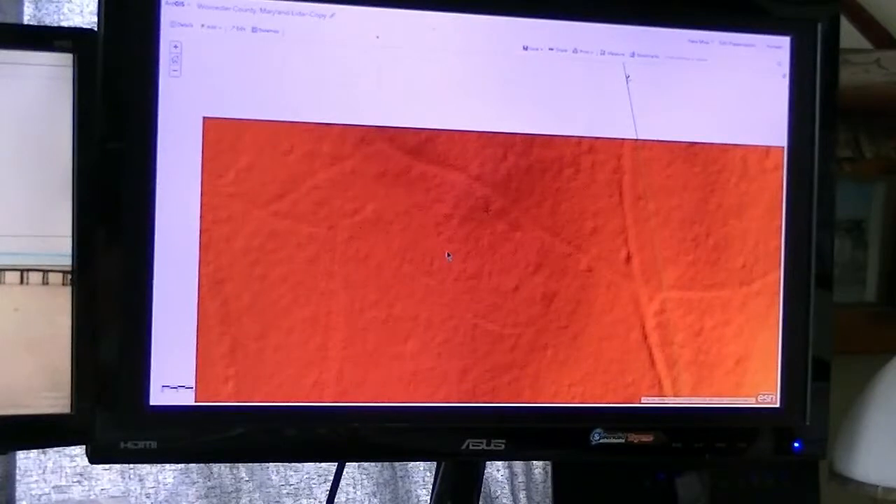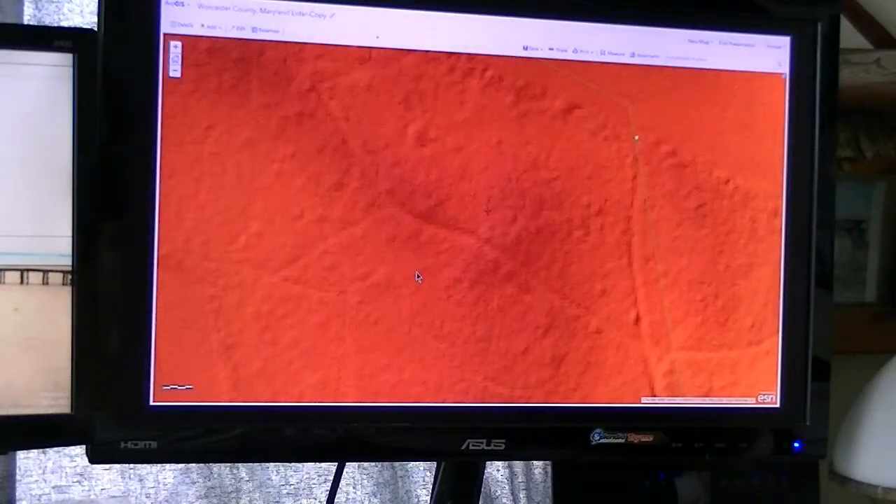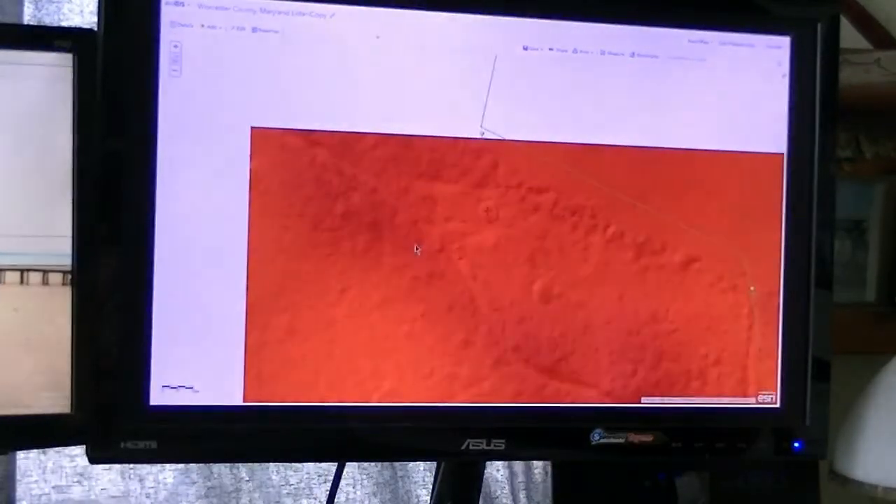I guess road rage wasn't a big thing back in 1877. Could have been, I don't know. But here's the strong points of Lidar.